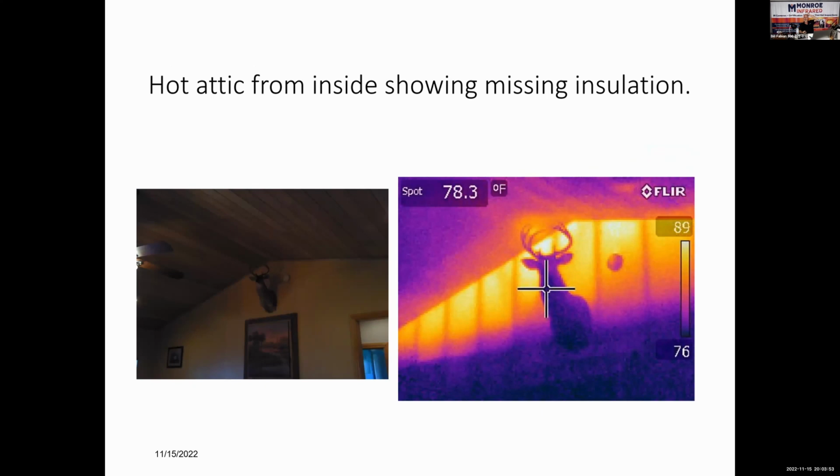No, that's not a scope on a rifle. I want one, but no, that's the home inspector using an infrared camera. Now this is summertime and hot attic. That deer head is hanging on a wall. Behind that wall is an attic space there's no access to. And he sent me the image. He said, do you think that wall is insulated at all? And I said, I don't think it's insulated at all. It's not that some of the cavities look good and some don't. They all look hot. They all look bad. So this is where the value of infrared is.